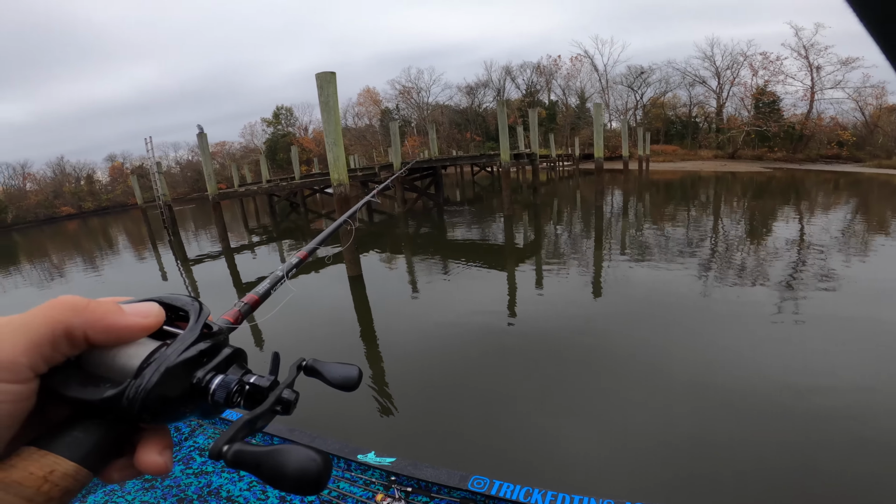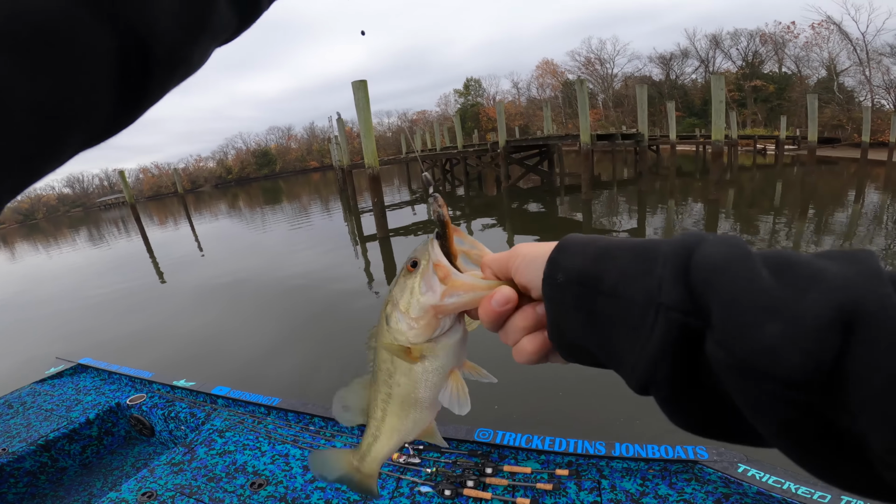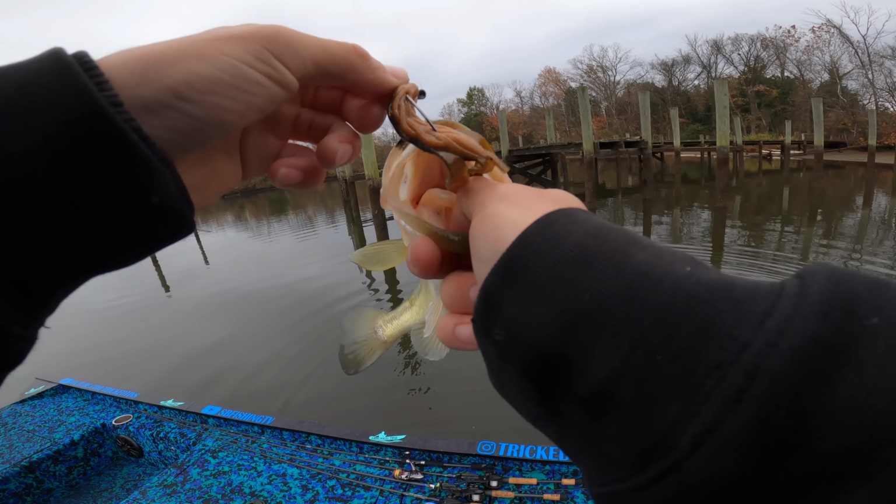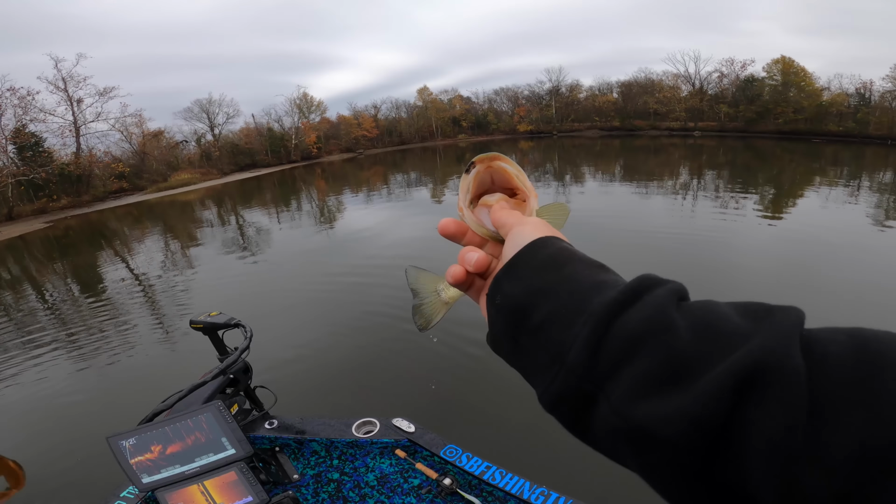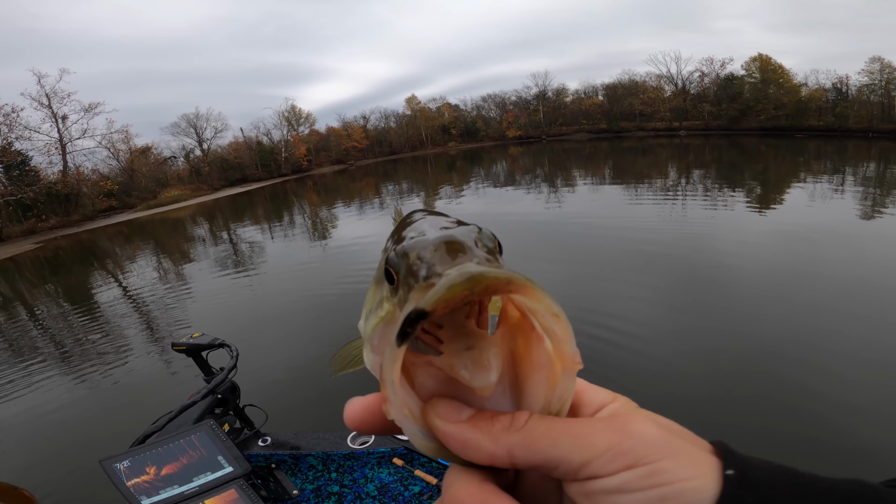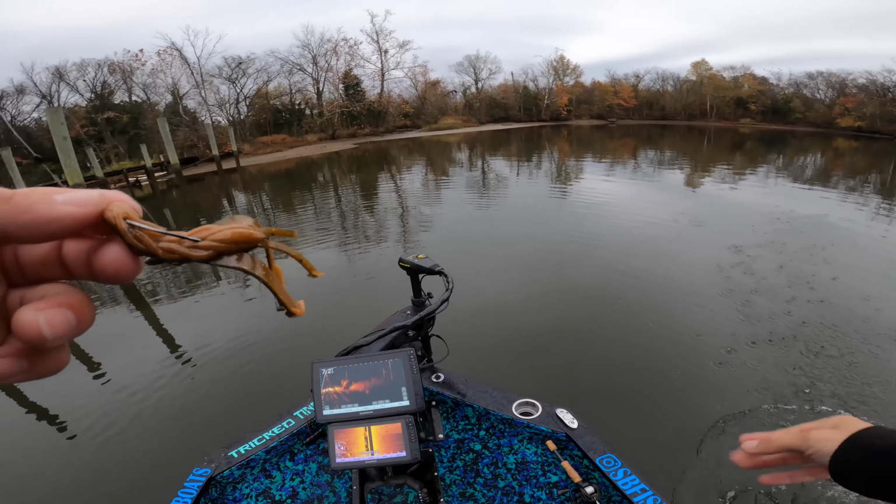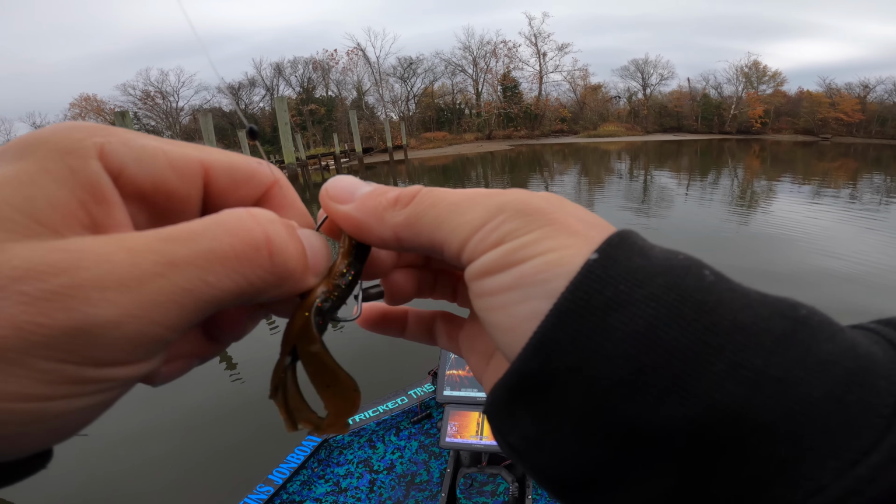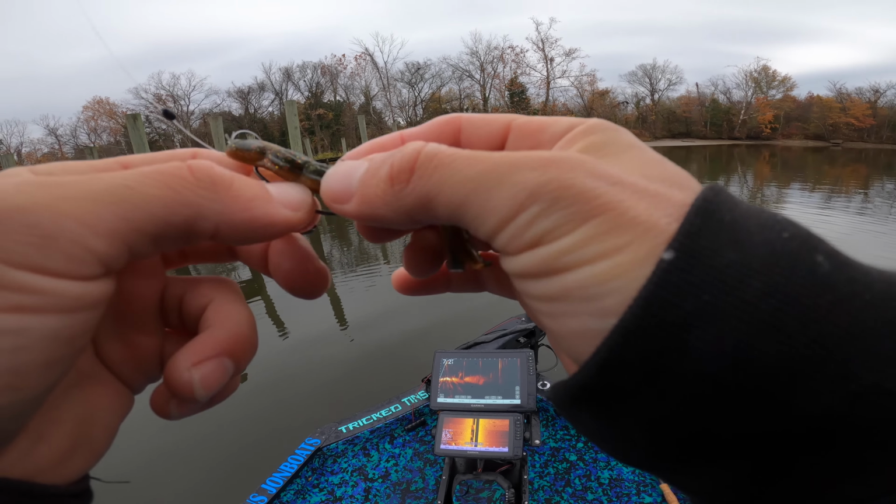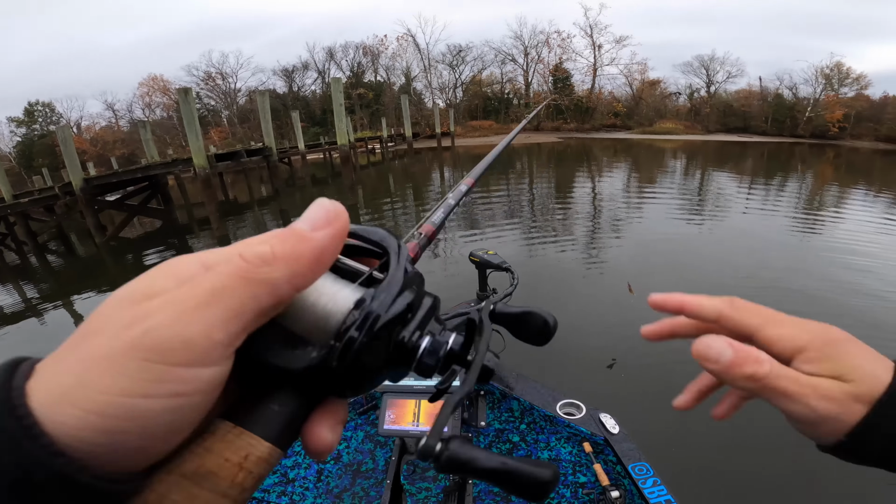Oh, number 2. That one fought like a wet sock. He didn't even fight. He's cold. Right off of that dock. A little bit bigger than the first one. It's probably 14 inches. Got a little lip ring. Just dragging the craw this time. Was down there for a little while. I've thrown the jerkbait and the crankbait and the chatterbait a little bit.